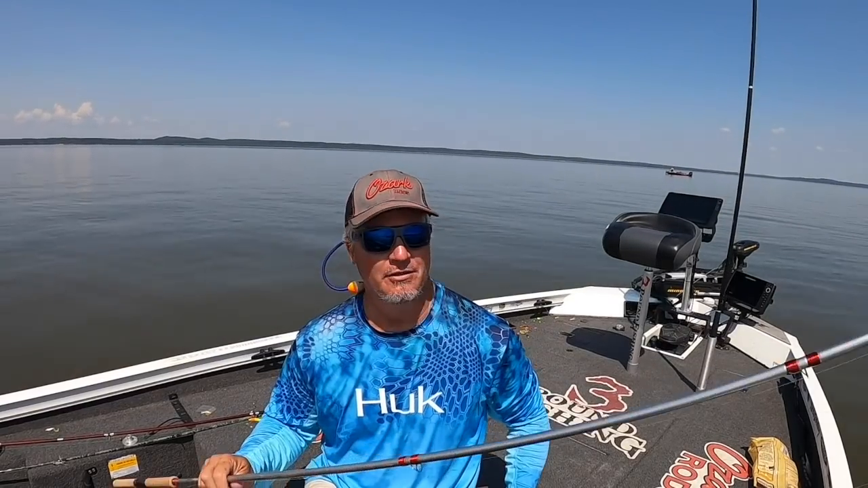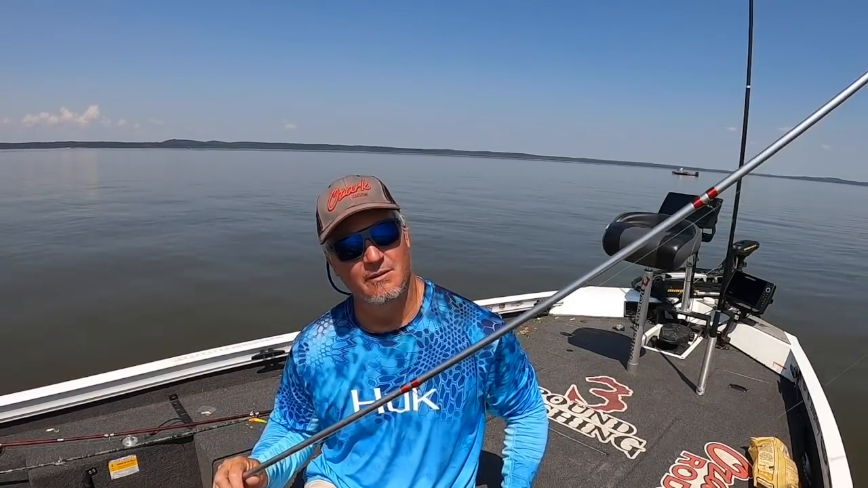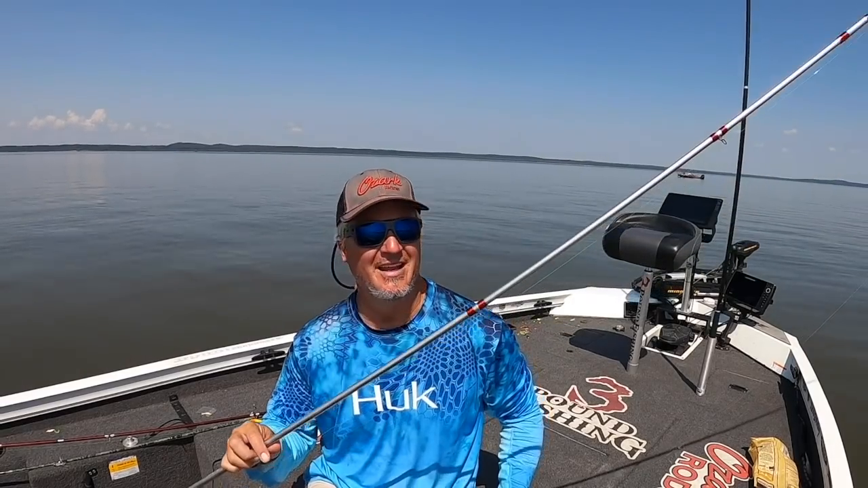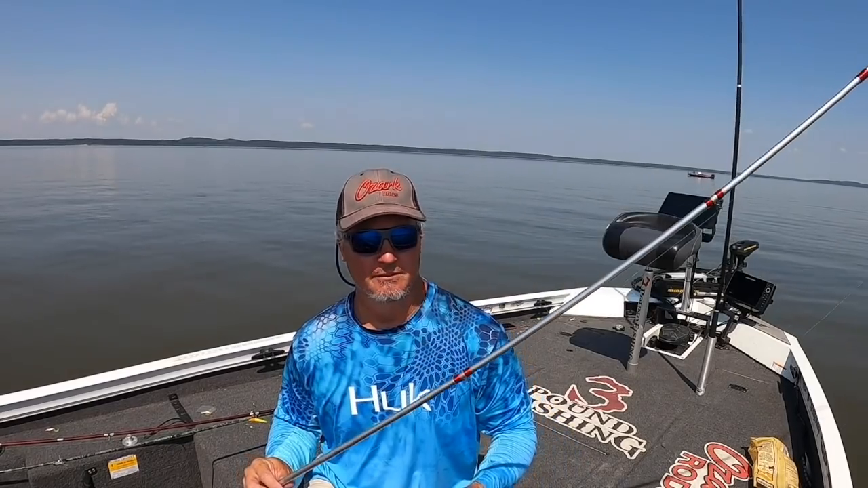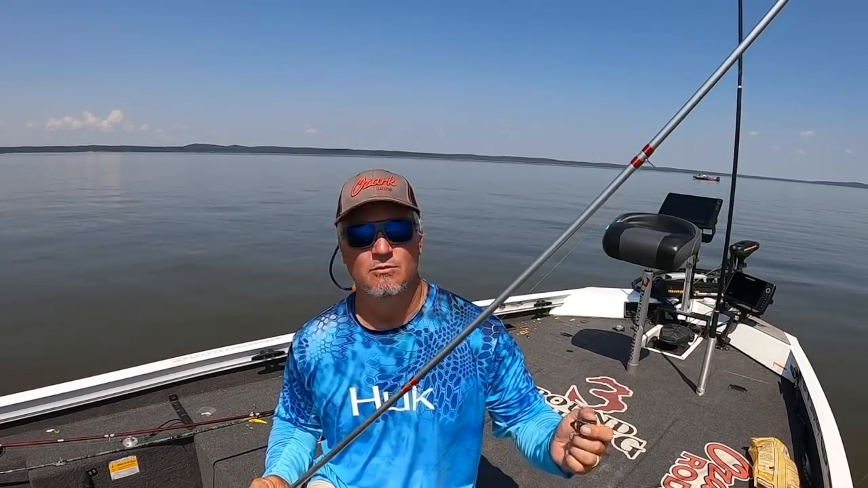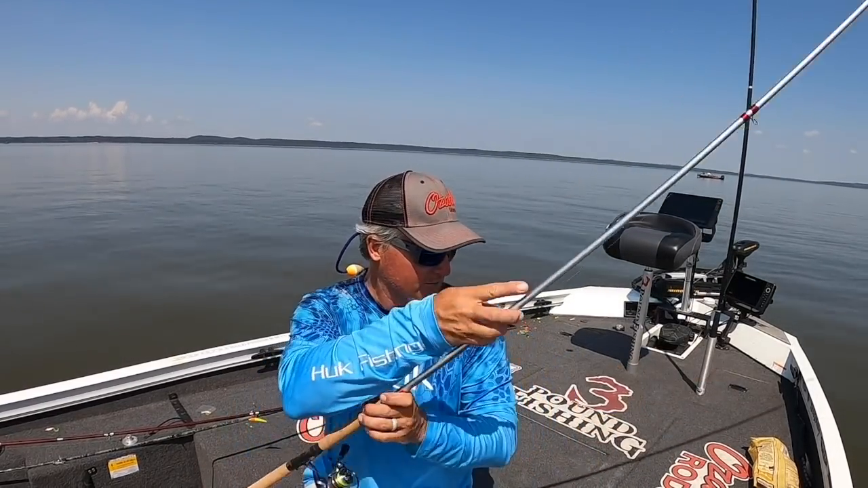So I do have the gray 13 footer from Ozark Rods as well. This is available. Not a 3 Pound Fishing rod. It's a little bit heavier, perhaps a little bit stiffer. I still prefer my 3 Pound Fishing, but it happens to have this jig on it. That's why I'm using it. No big deal. Love it just as much.